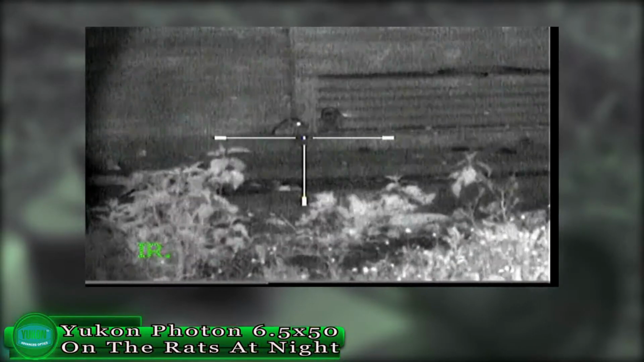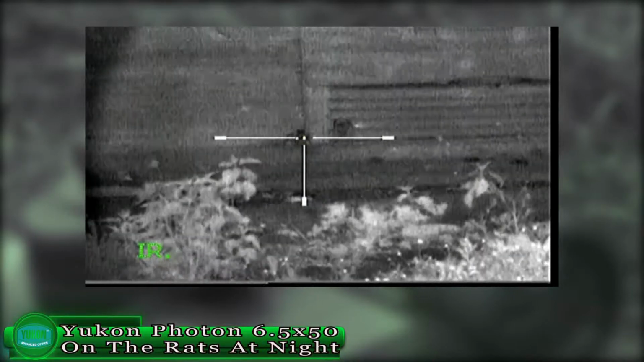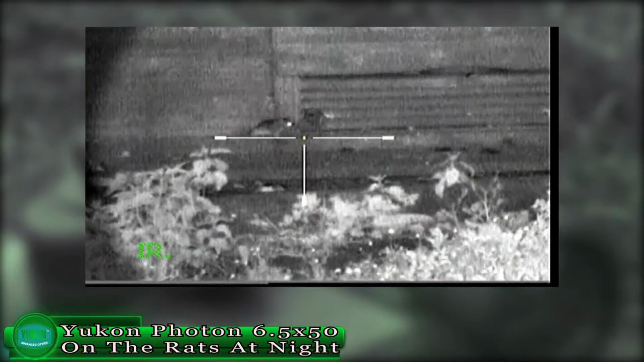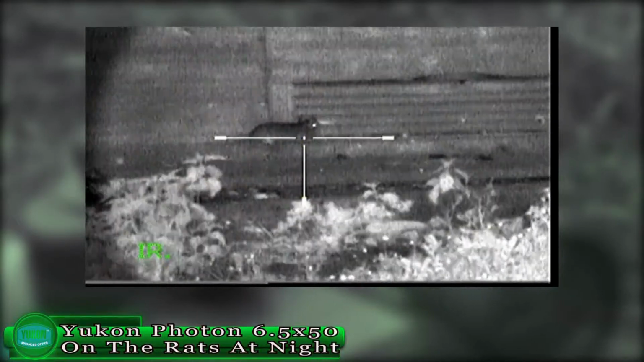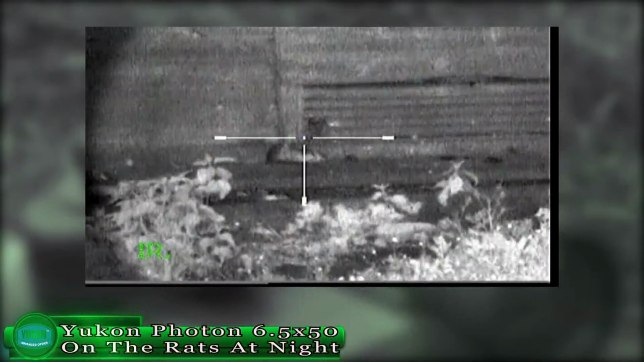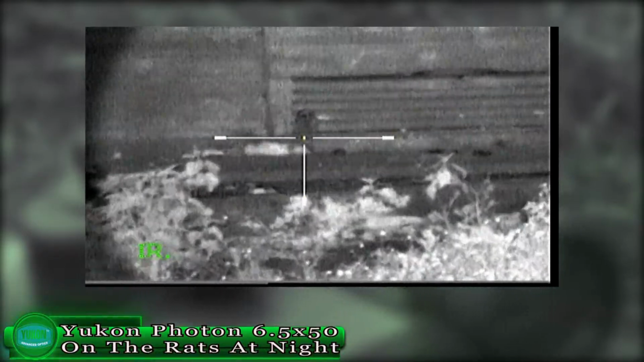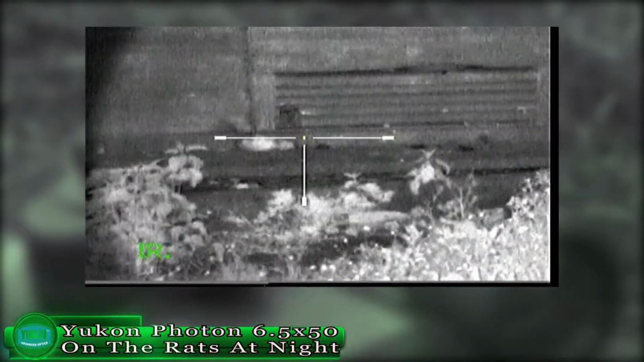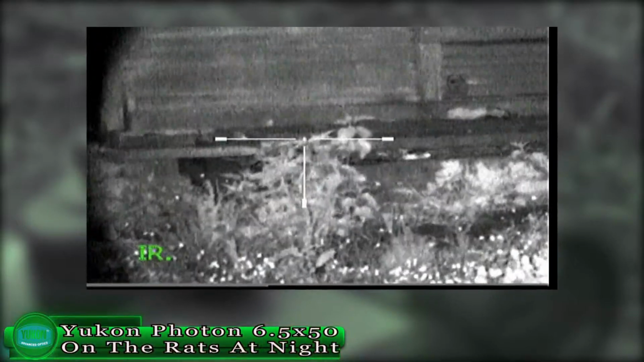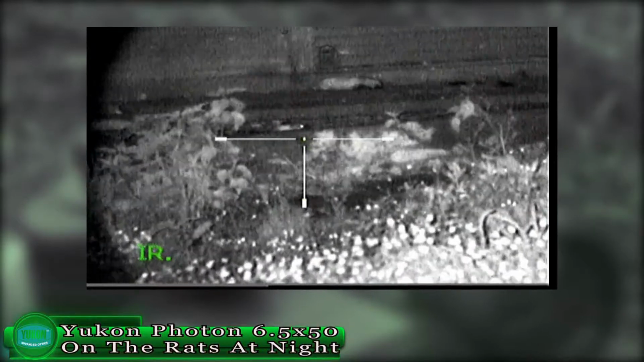On both nights I did notice the rats were a bit skittish, as though they could see the IR. I never had any trouble with the Yukon Sentinel IR on here, but the Photon 810 did seem to spook them. Bearing in mind I'm 30 yards away on power mode 1, so it's not a big distance. I'm pretty close, and there were rats there, but on both nights they stayed under the boards, even when covering the IR with my hand and removing it. I did see some rats flinching, as though I had used a normal white light.